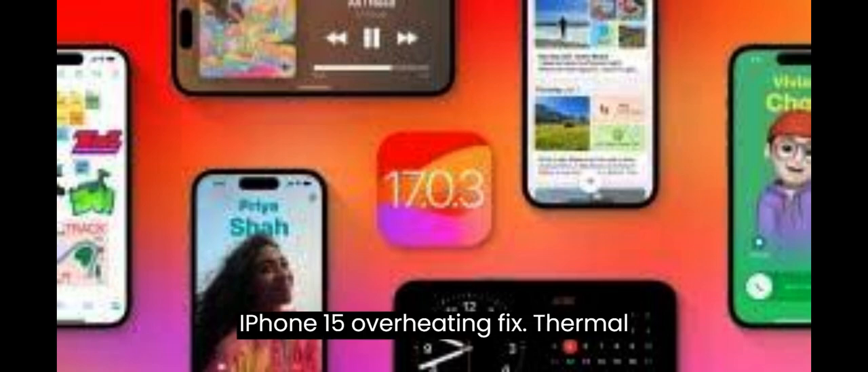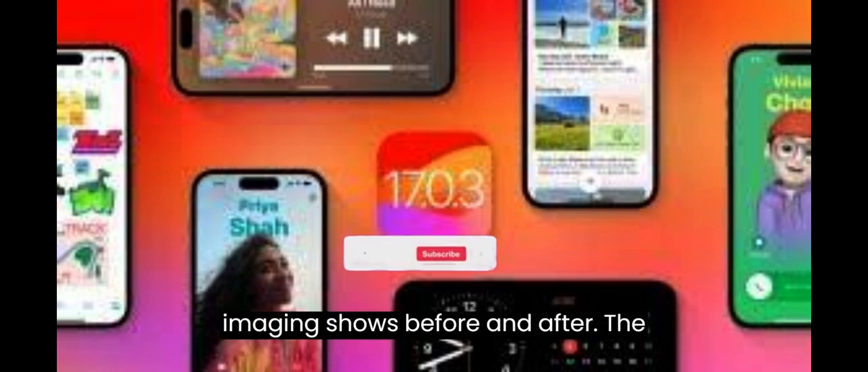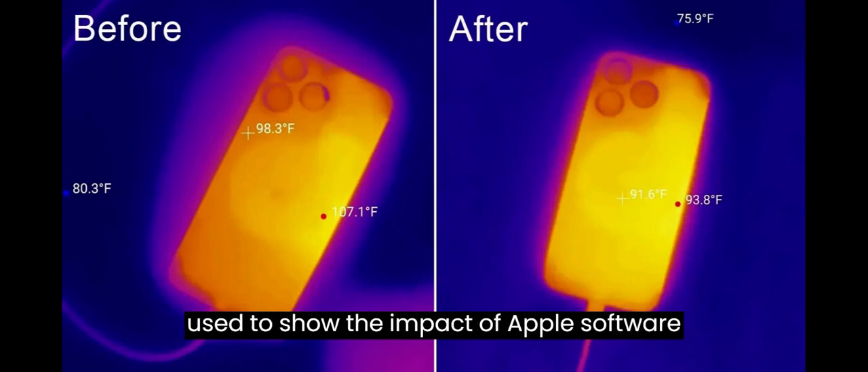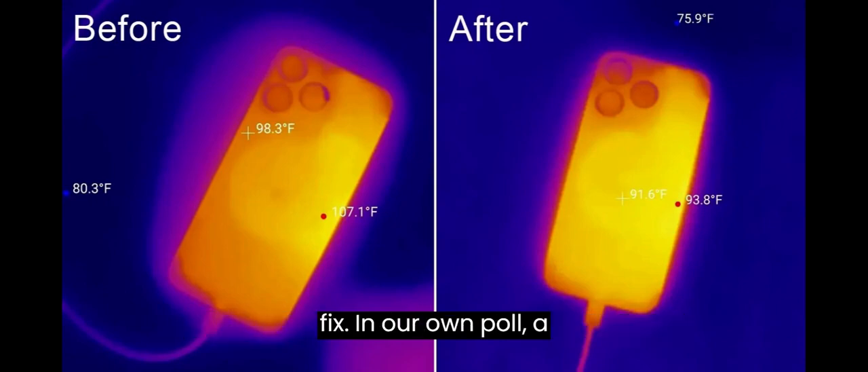iPhone 15 overheating fix, thermal imaging shows before and after. The iPhone 15 overheating problem was both confirmed and visualized using thermal imaging, and now the same tech has been used to show the impact of Apple's software fix.